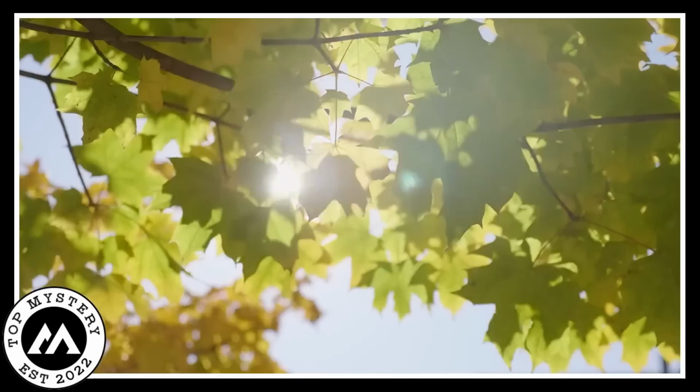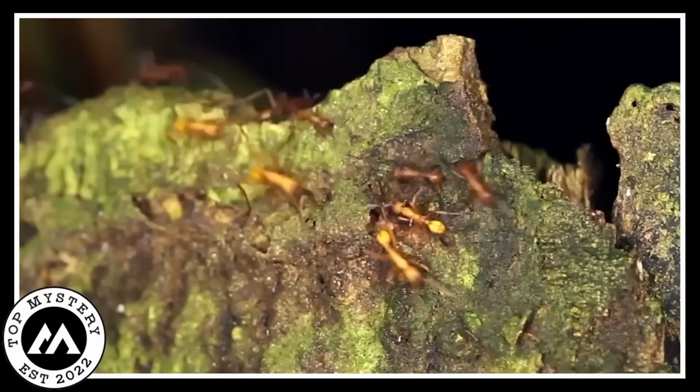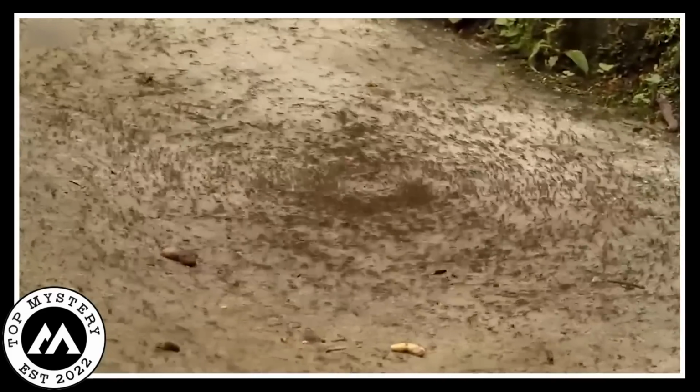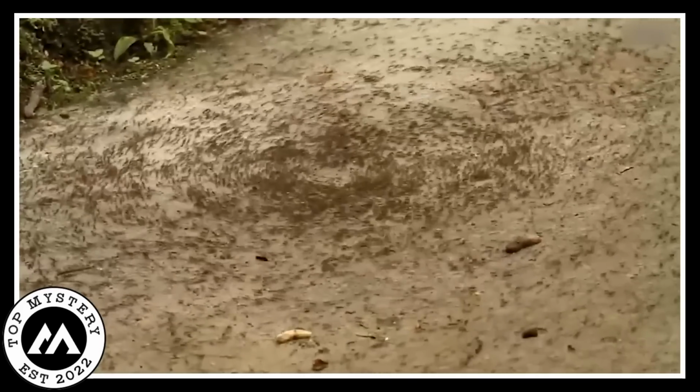Ant Ballet Mystery. In the daytime quiet, something super weird went down with ants on camera. They usually just do their ant stuff, right? But this time, it was like they joined a secret ant parade or something. They formed this round shape, not their usual ant moves. It was like a tiny ant dance party, each ant playing a role in a hidden melody on the ground.